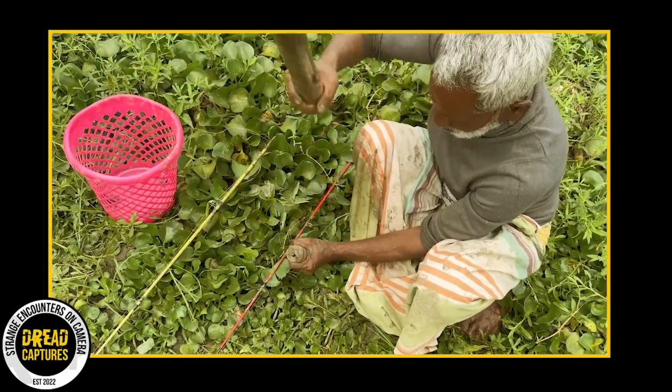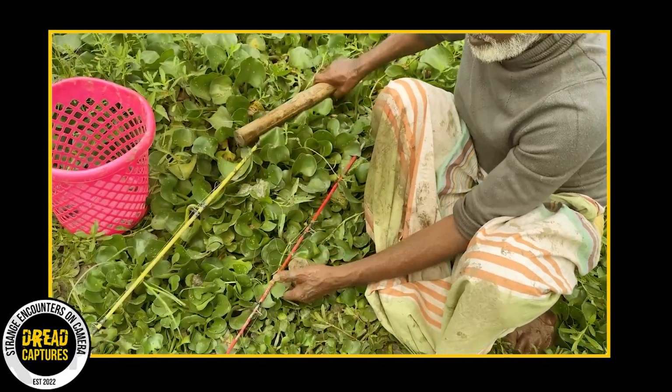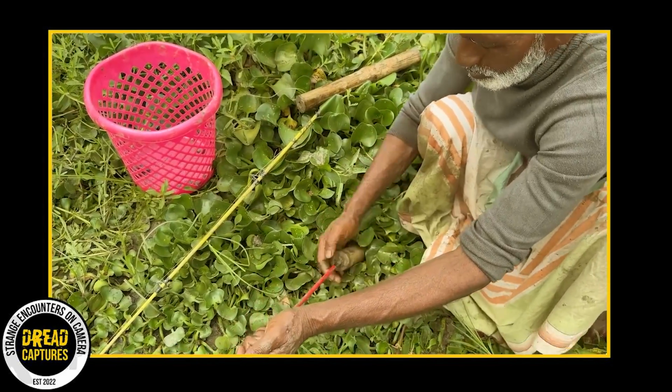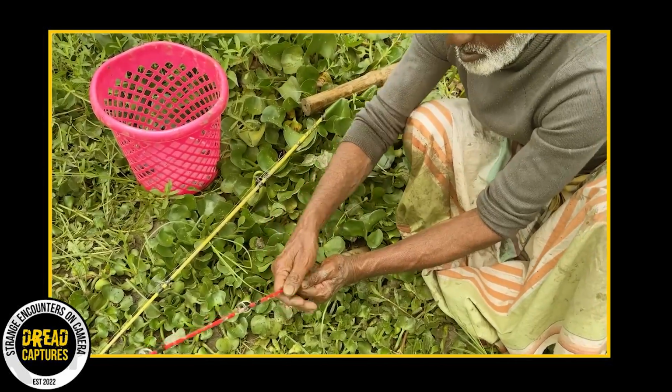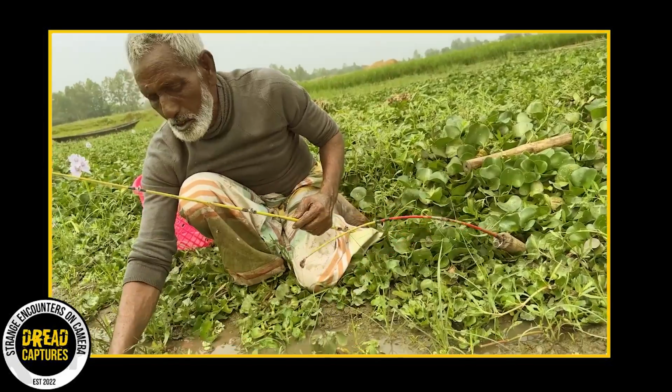I mean, what is going on here? Is this field on top of a body of water? Myself and everyone in the comments are very confused. After a few minutes, he hooks a catfish. You can see the rod bending over.